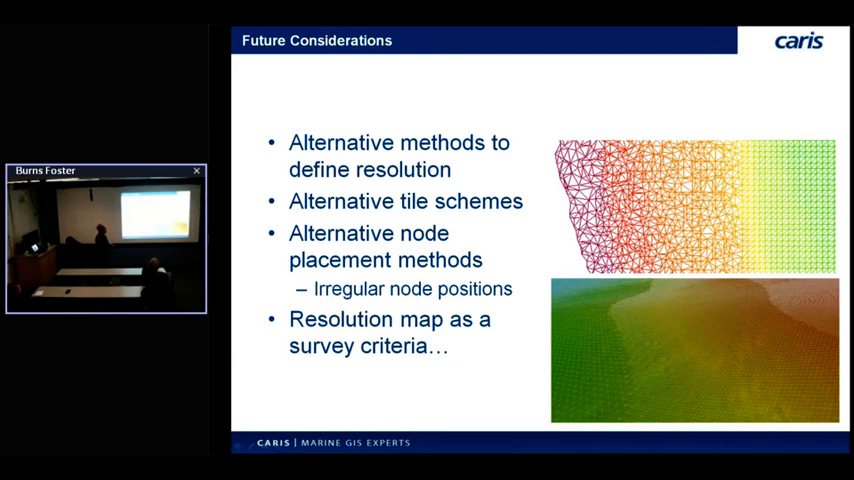So that's where we are today. That's what you're going to see in the product coming out. I know I'll get this question, so I'll say it now. August of this year is when HIPS 10.0 is going to go out with variable resolution, and Bathy database will get an update to support it about the same time. So that's when it's coming out.